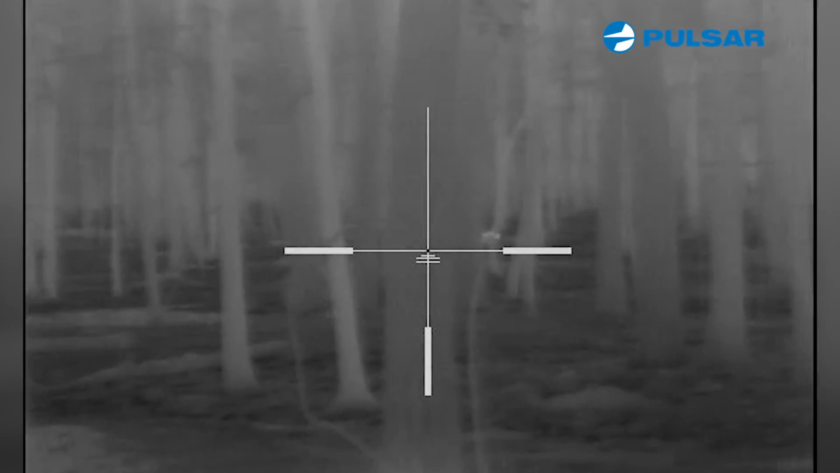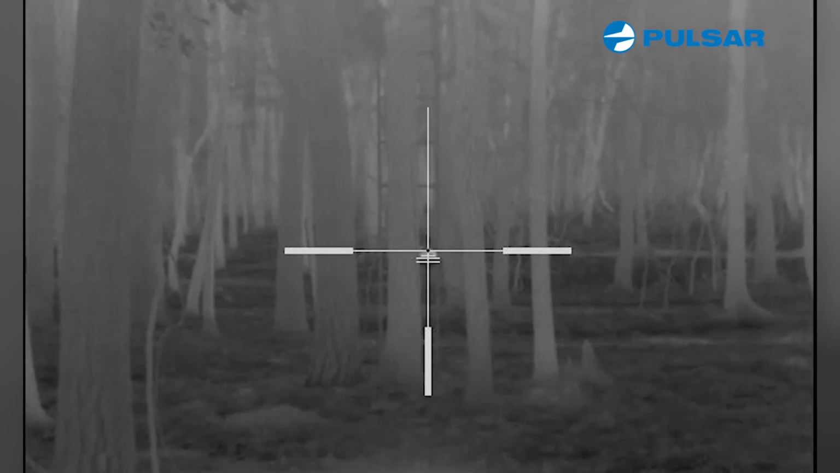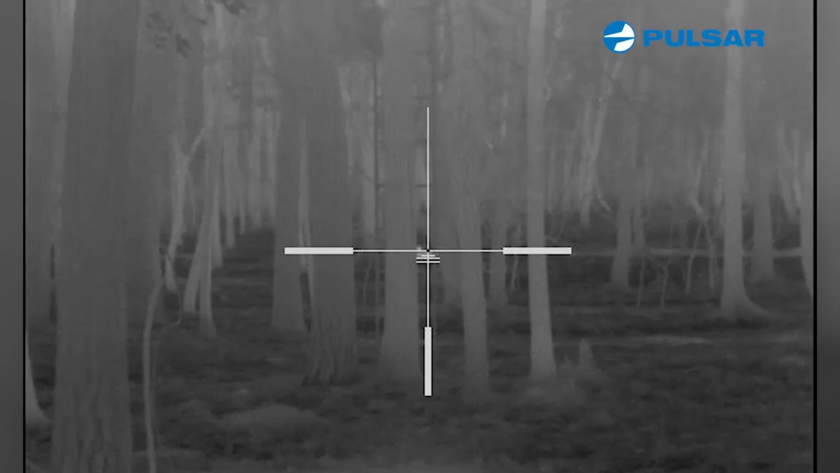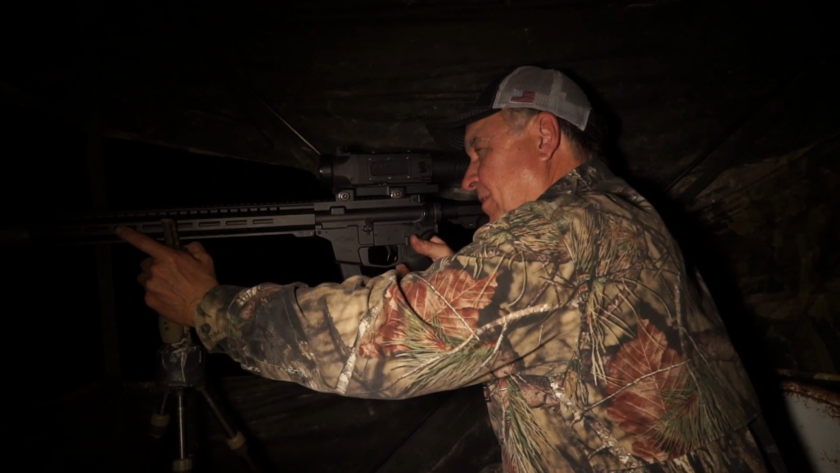Look at that. Down he goes, baby. Down he goes. In and out. What do you think about that? That is pretty doggone cool. I'll be doggone, look at that. He hit the deck right there.